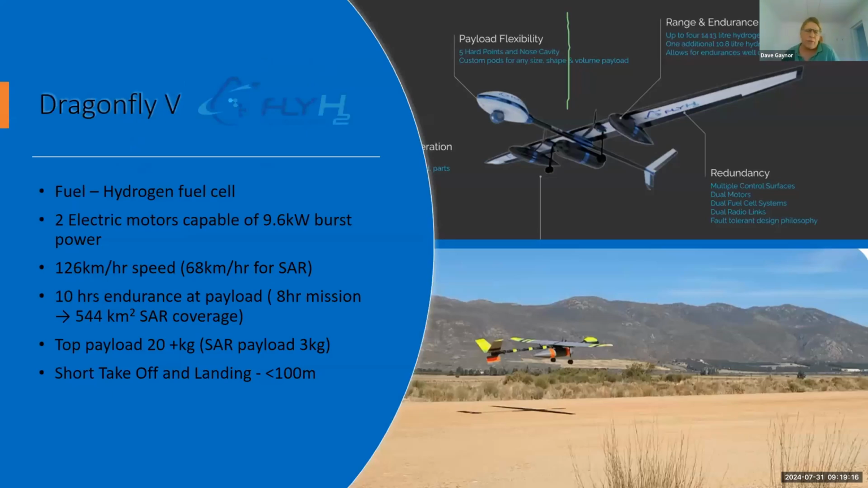At the same time, we were testing a long endurance drone, and we're working together with FlyH2 with a hydrogen fuel cell drone. The advantage of using hydrogen is that it's more power dense than lithium-ion batteries. You can generate it on site. You can generate green hydrogen on site using solar power